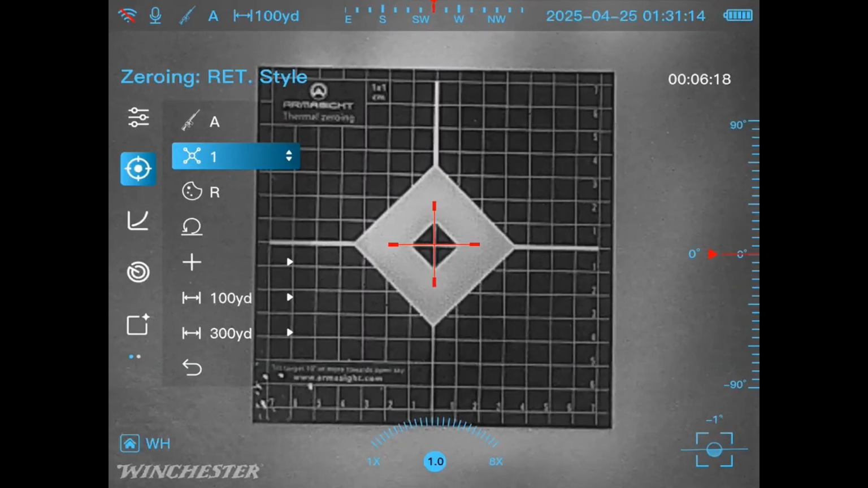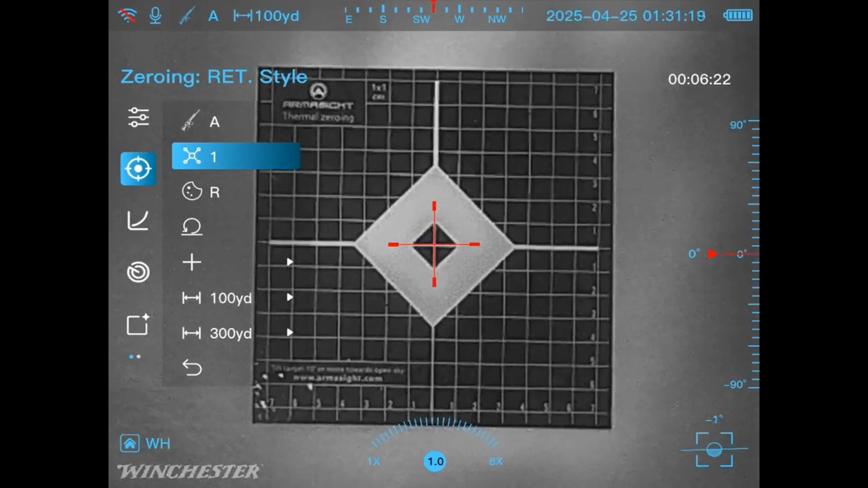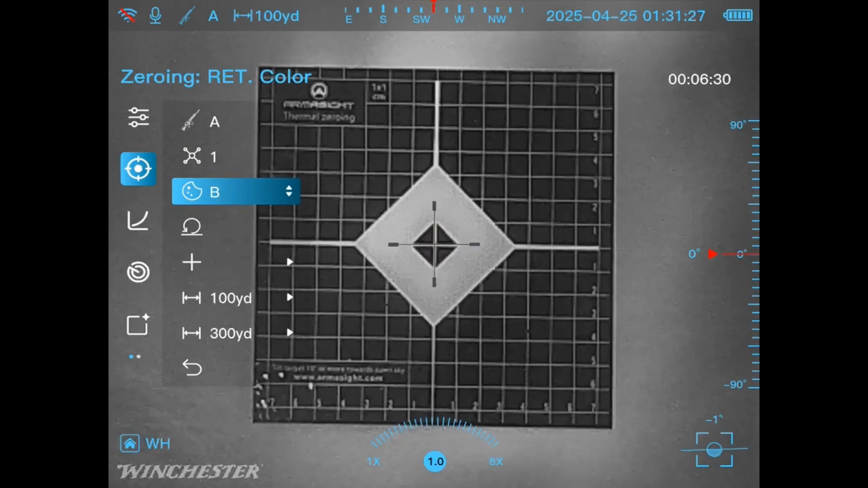And then I'm going to go with that one. So once we have the reticle we like, you can push that center button, go down to the reticle color, push center button again to select, and now we can go through these different color options. And then find a color that really contrasts well for you. So I'm going to go back to this red.